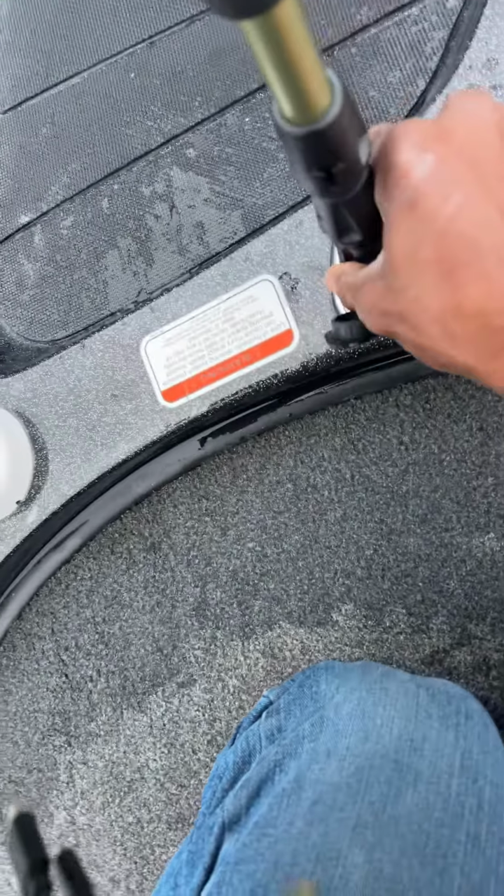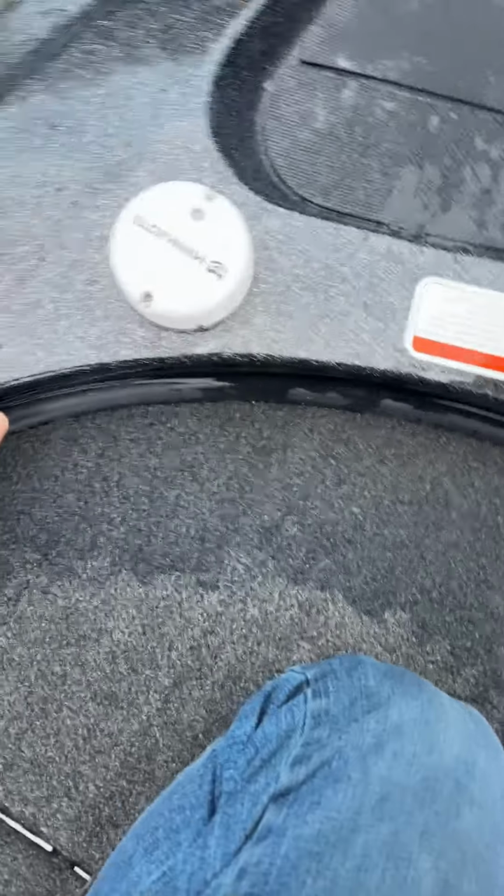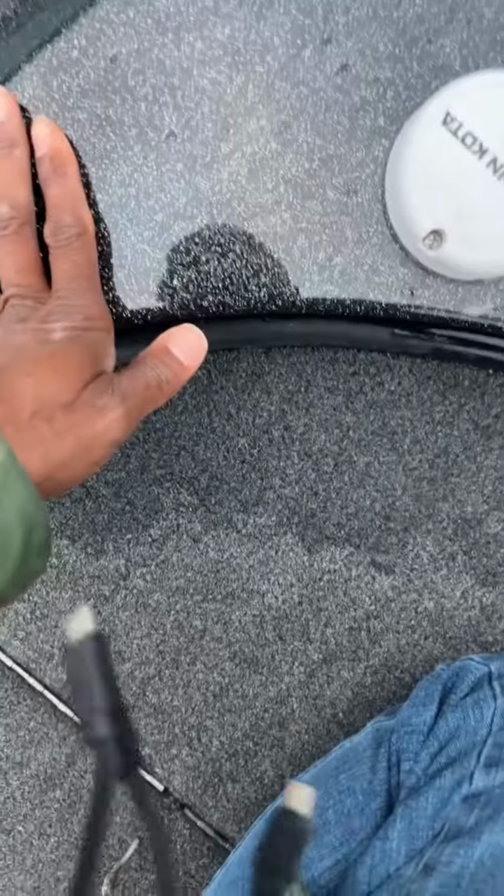All right, so we're gonna put the lights on. Not that I need them just yet, but I can tell that I'm gonna need them in a minute. So might as well put them on now.